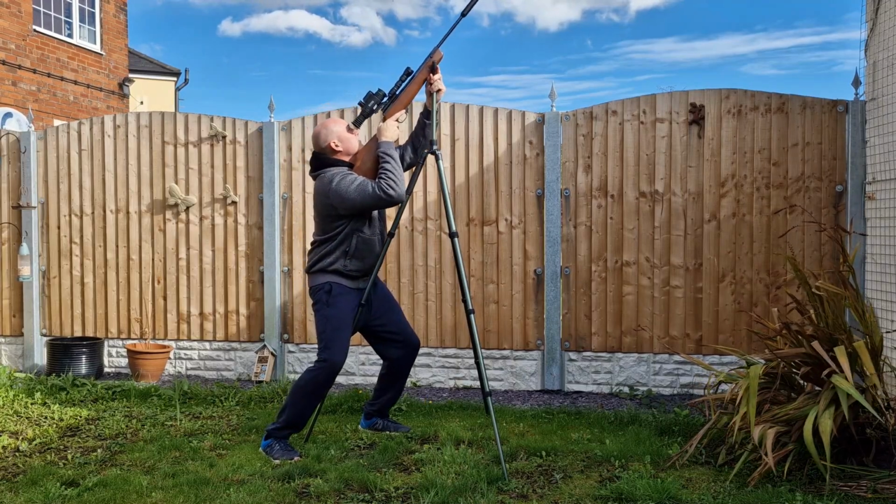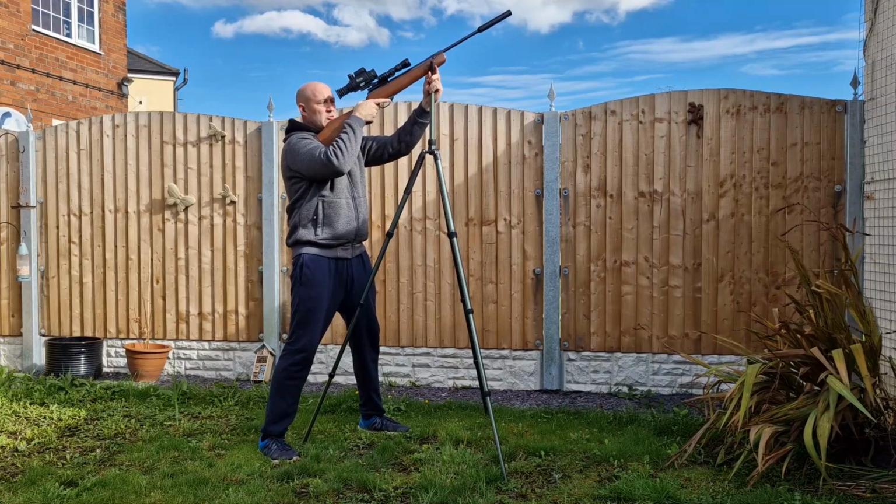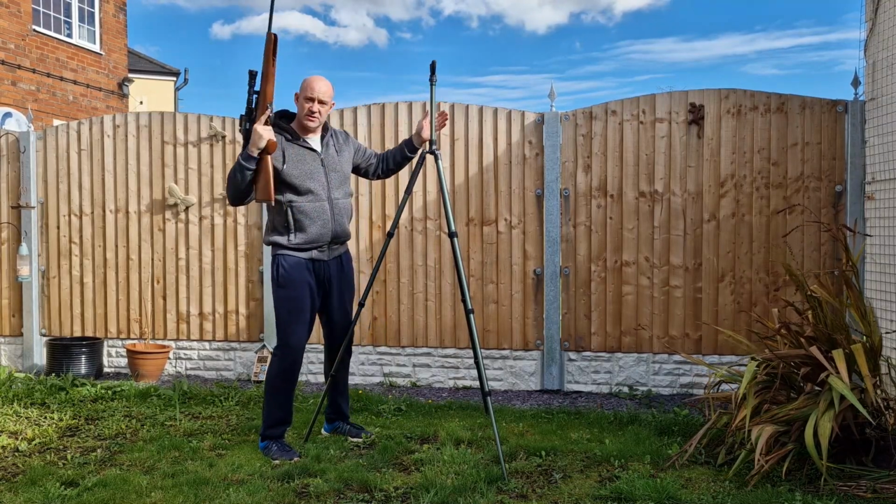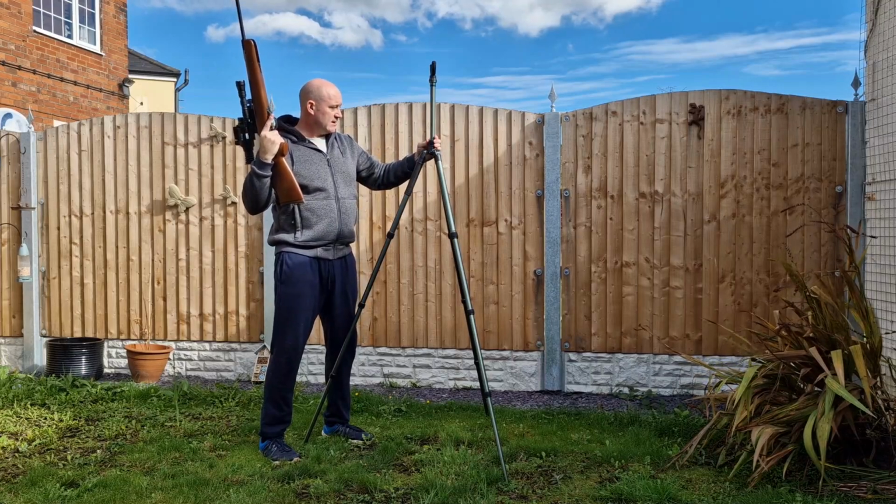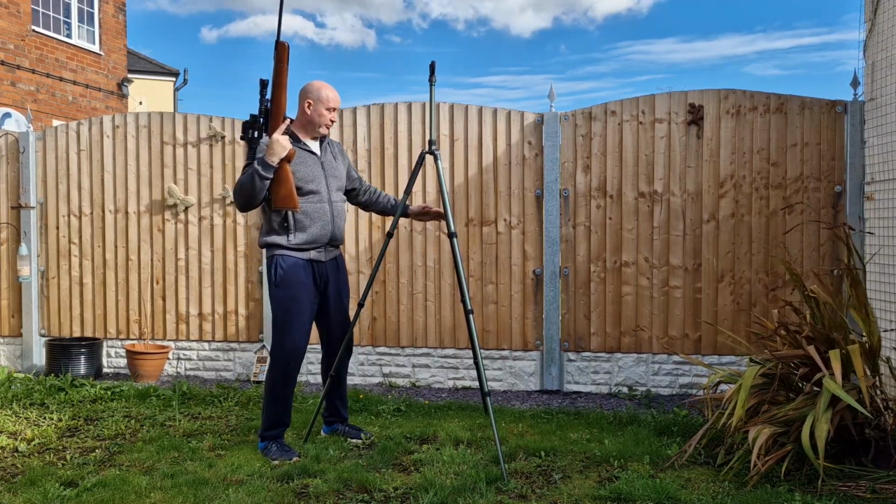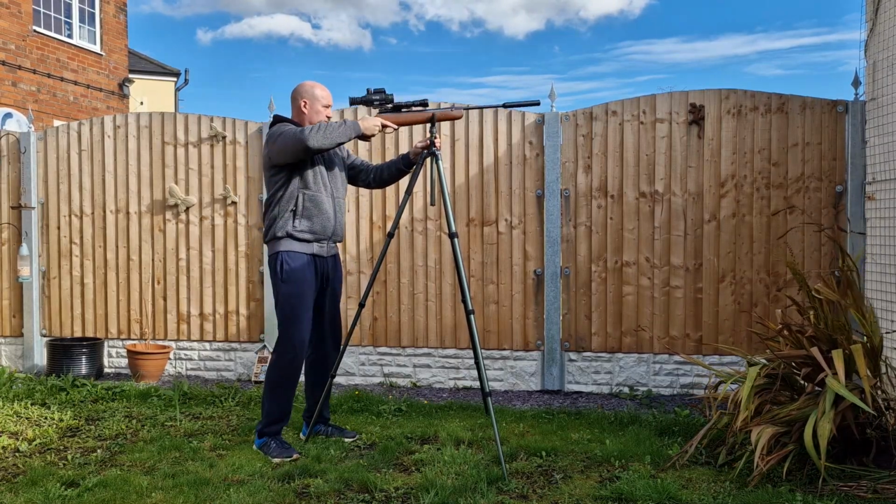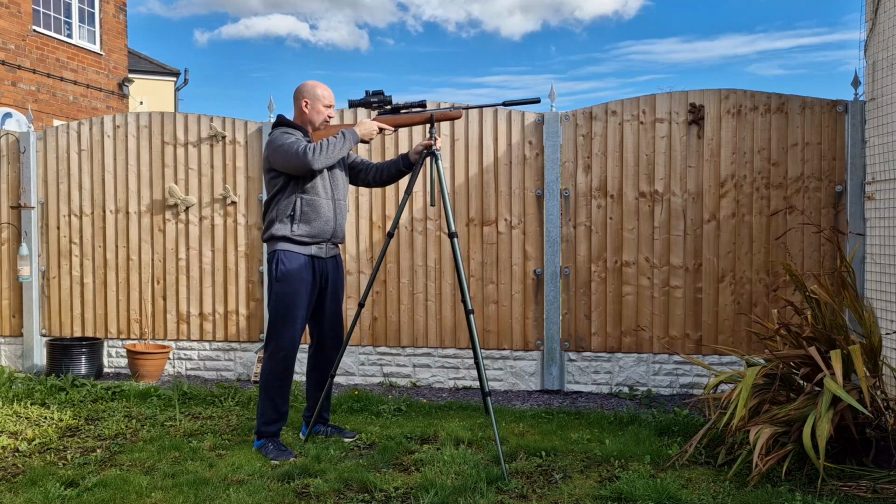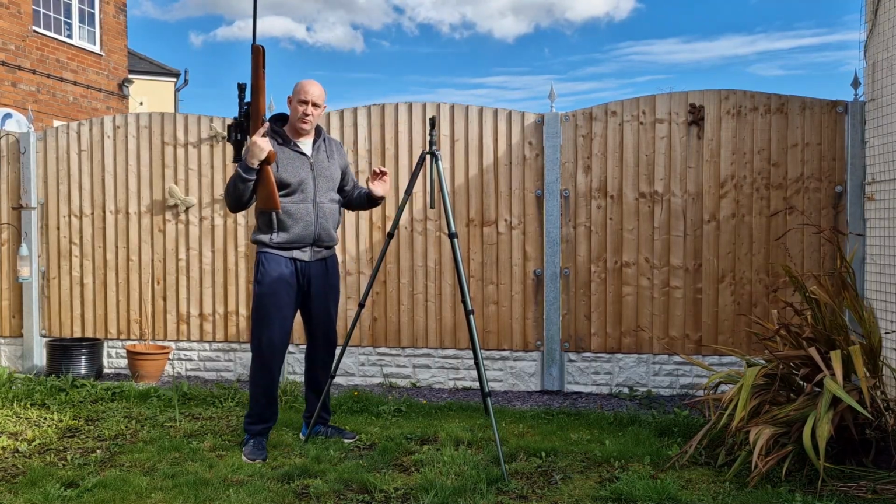So you can take super high angle shots and still have a good amount of comfort. Something else I really like about this centre section is, if you want a quick height adjustment, rather than mess about with 3 legs, just twist that and you've got instant movement. It's a lot better than messing around with 3 legs.